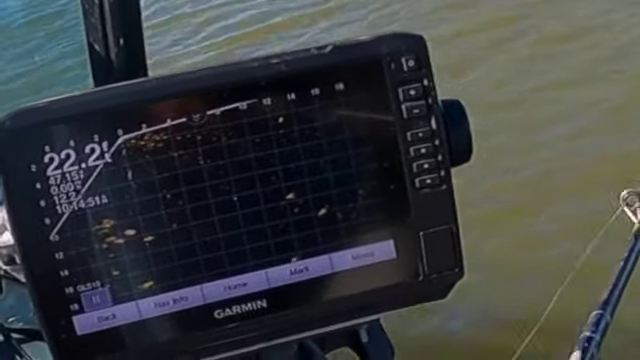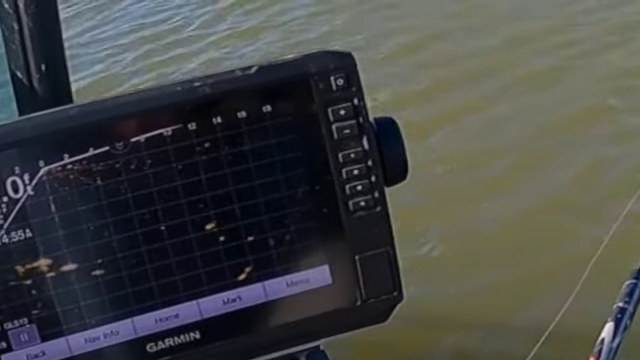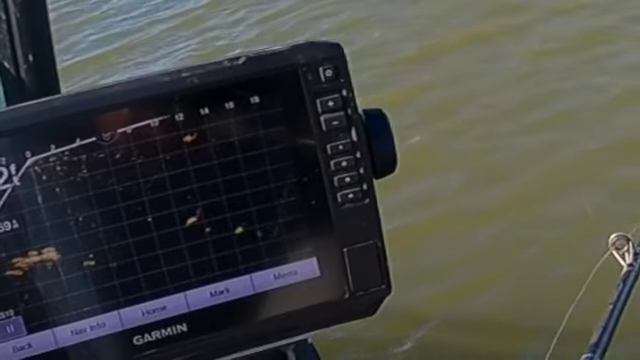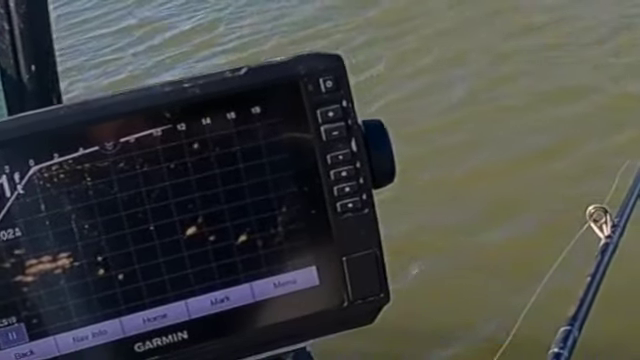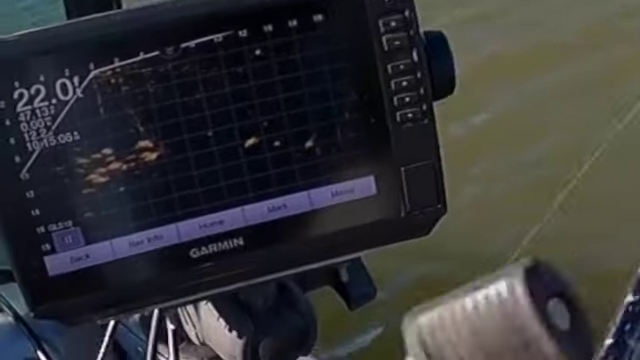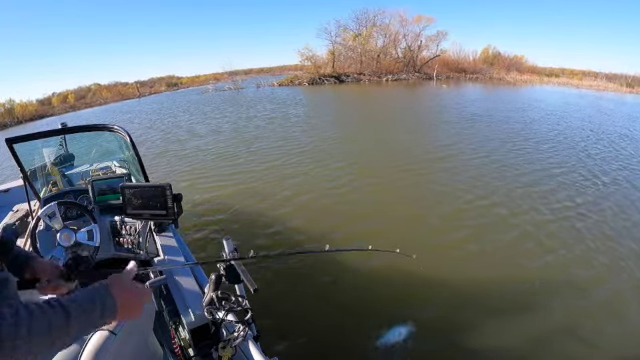I'm using Garmin Livescope so I can try to pinpoint the crappie. But hopefully I can put it in front of one and we can get them to bite. And I've got one.